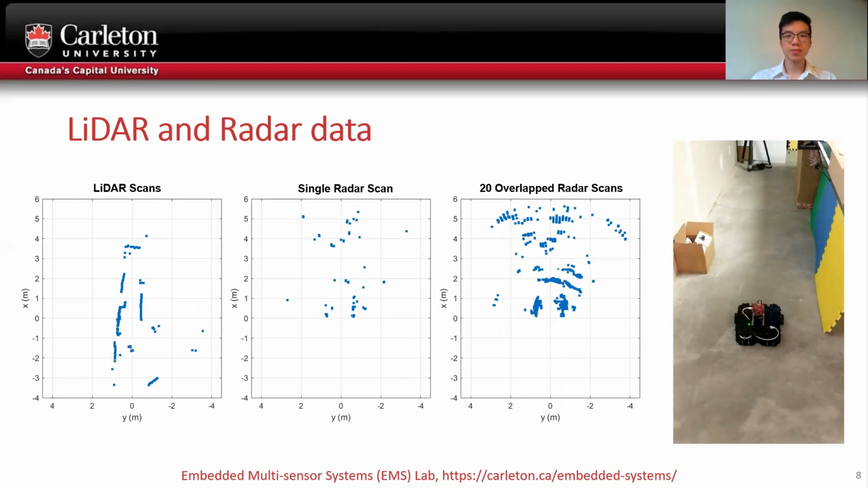In these plots, it's pretty easy to compare the LiDAR scan on the left to the picture on the right and recognize features in both. But that's not the case for the single or multiple radar scans. We want to take advantage of the different views the radar sees in order to localize in long corridors.